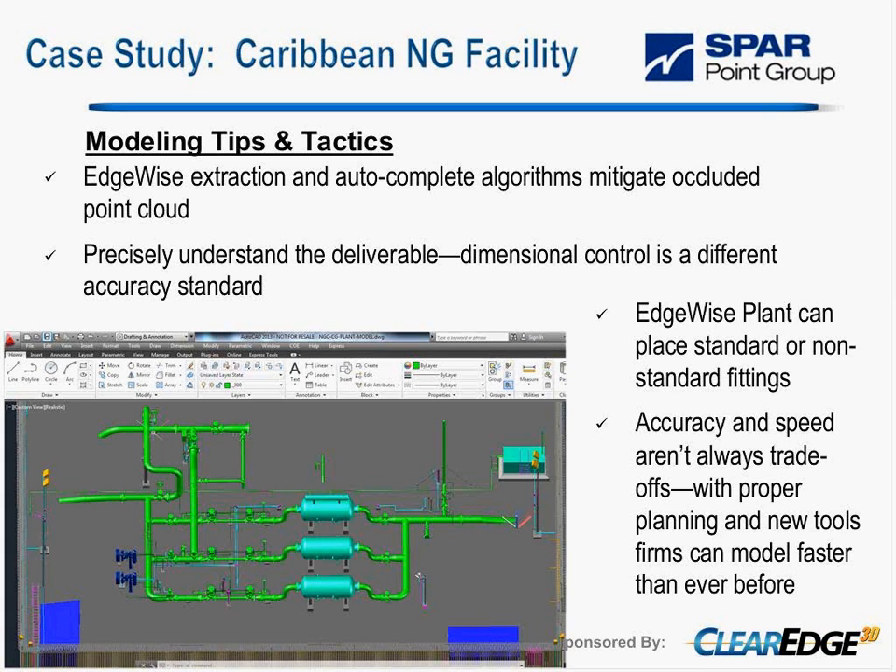The extraction and possibly the completion algorithms are generally used where you don't have enough points. The software doesn't require that many points to be able to generate a cylinder. A lot of times, especially in tight locations, you might not be able to get all of the piping that you think you require. So understand what the plant is requiring. If it's not dimensional control, then we don't have to worry too much about the exact location of every single piece of fitting in that plant.